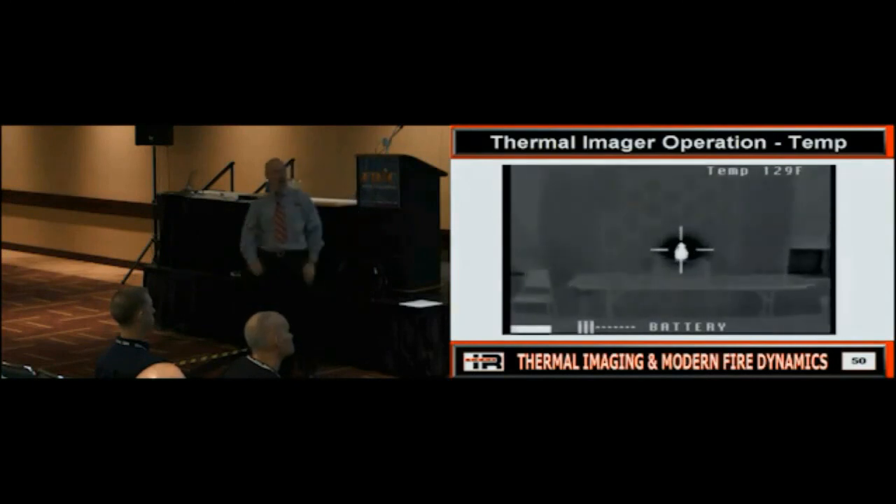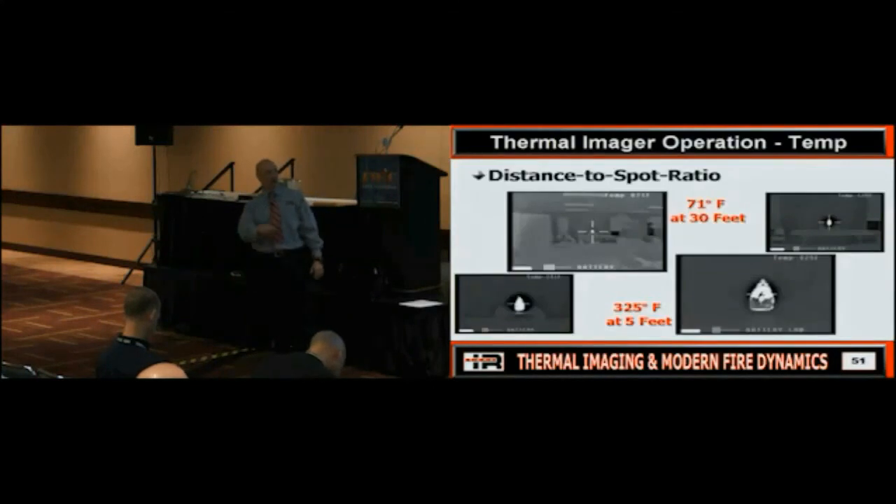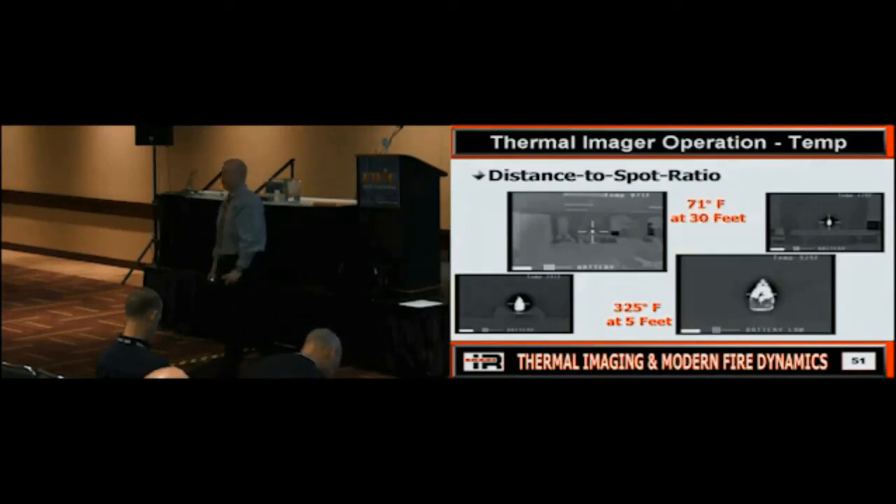So now as I start moving closer, what's happening? Temperature's going up because that cone's getting what? Smaller and smaller, and I'm averaging less and less. If we look at this, we started off at 30 feet at 71. At 5 feet, we were reading 325. Anybody see a little bit of a difference there? So once again, you've got to be careful on how we're using this, because I see this all the time on smells and bells calls. Somebody comes in and shoots something that's up high because we don't want to what?